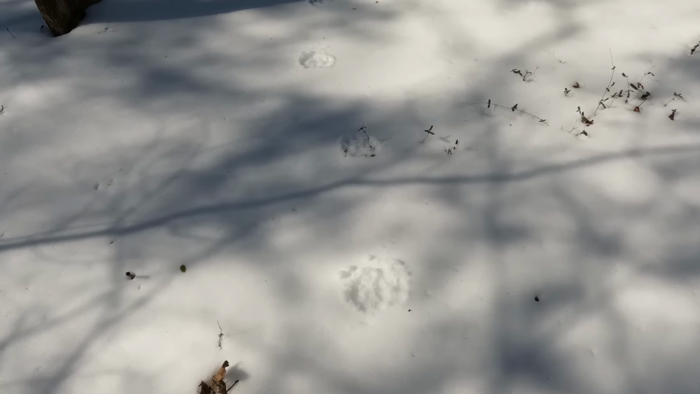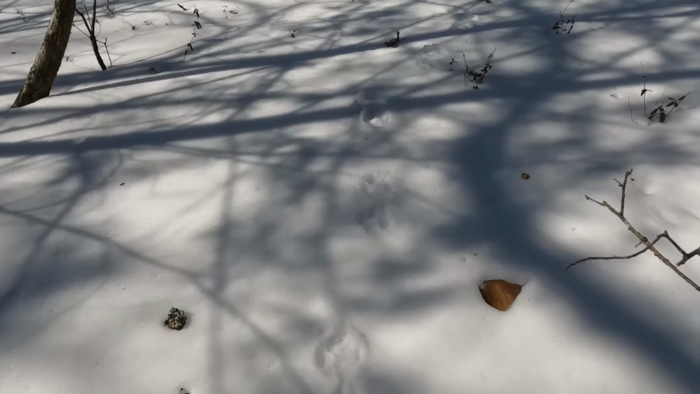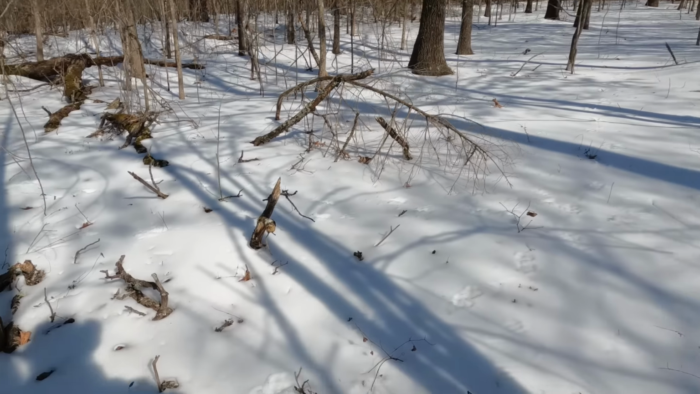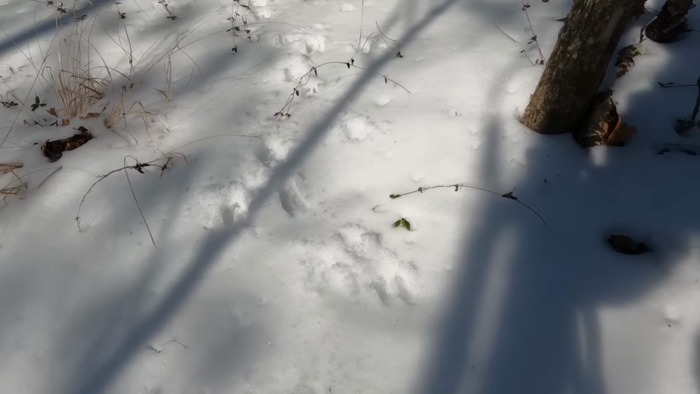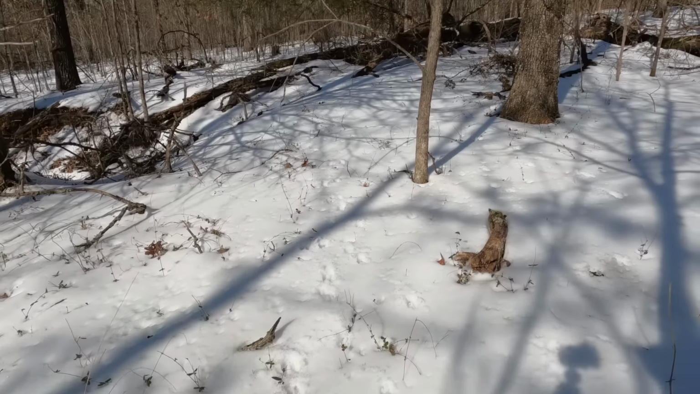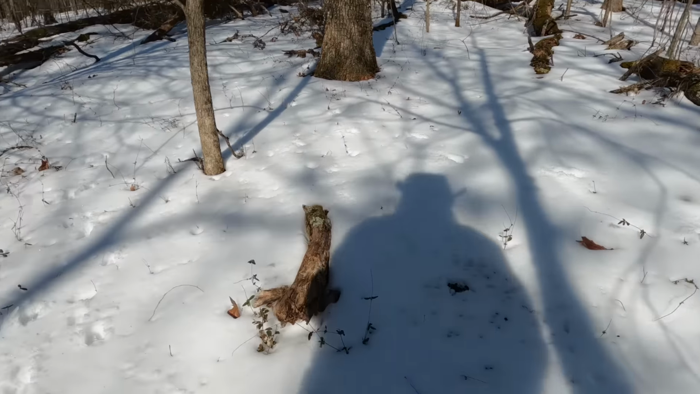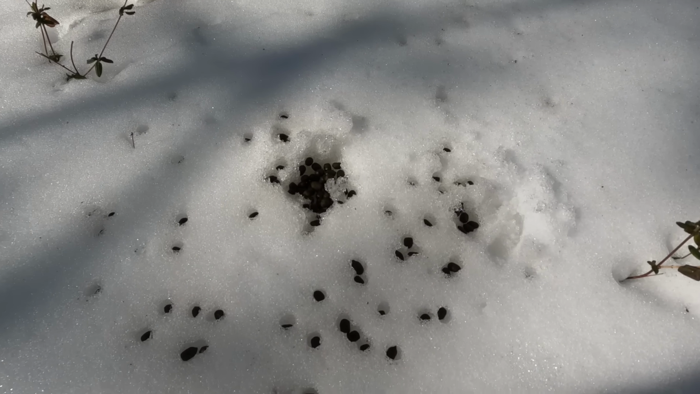Looks like we got some coyote tracks here. Yeah, that's canine for sure. Small, so I bet it's a coyote. Coyote tracks right here. Then all of a sudden, here's the deer tracks. He chased them off. Chased that deer right off through there. Oh, look. Scared the poo out of the deer. That's deer poo right there.